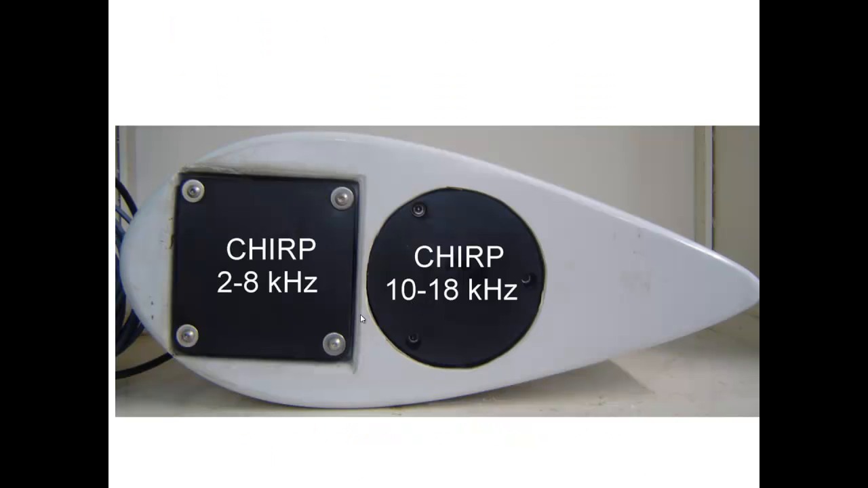So I told you before, I have at IPT this dual CHIRP, the 2-8 and 10-20 kilohertz. Now I have already started to look to get budget to change this to the high resolution 20-50 kilohertz.